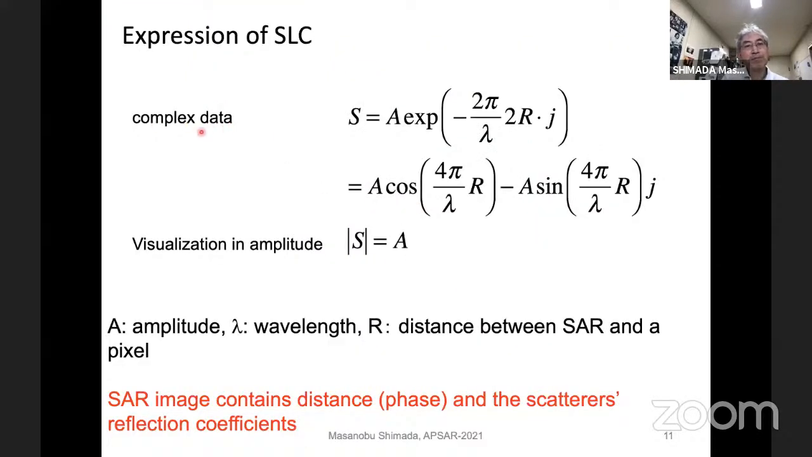And complex data can be expressed by here: A times exp(j 2π 2R/λ). And this R is the distance from the radar to the ground target. And lambda is the wavelength that we are using in the measurement. In our case, the Japanese Space Agency always operates the L-band, so in this case, 24 centimeter.